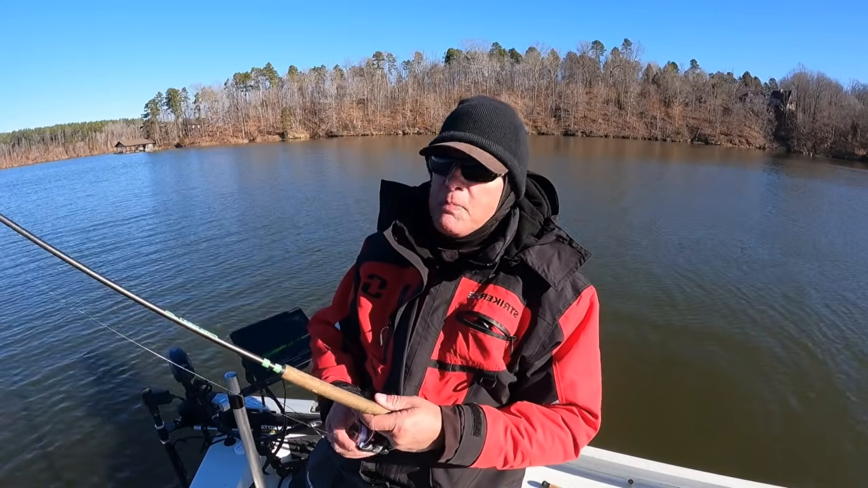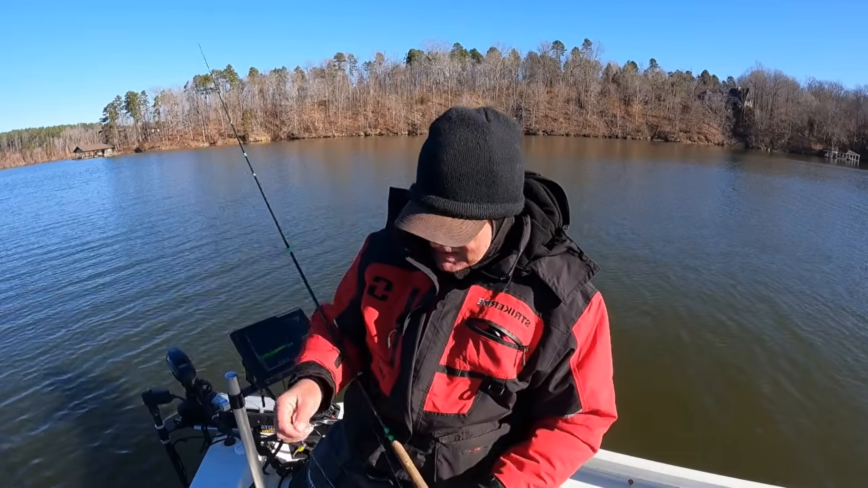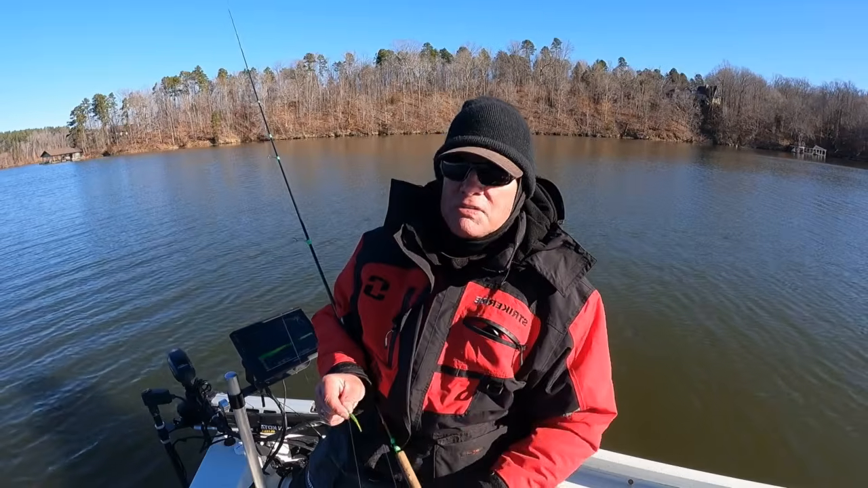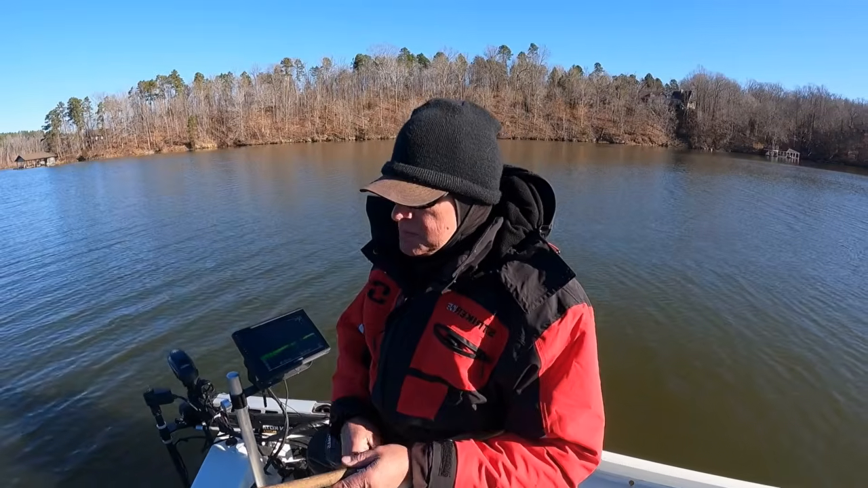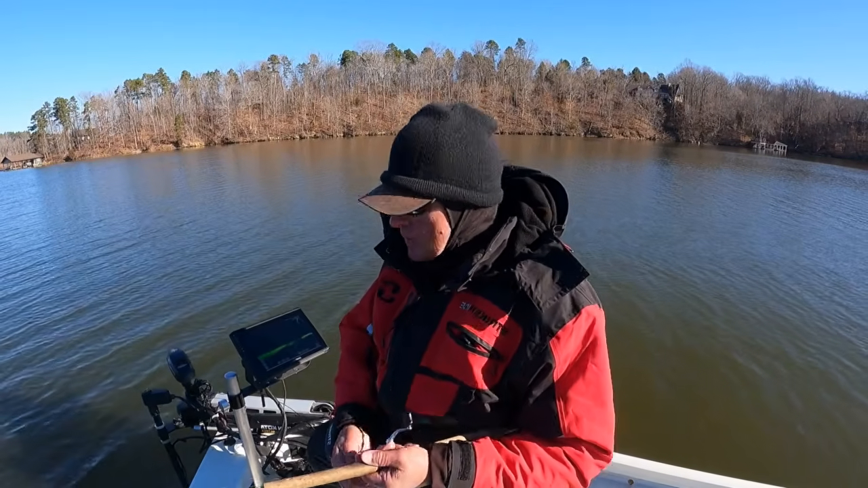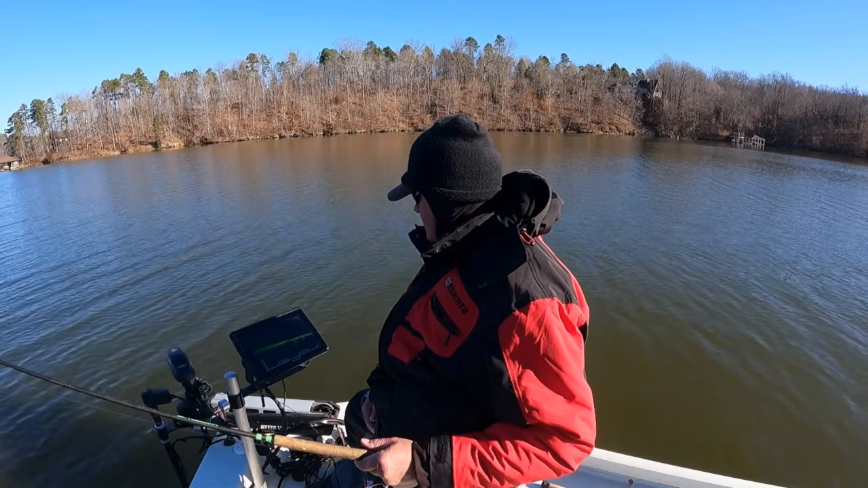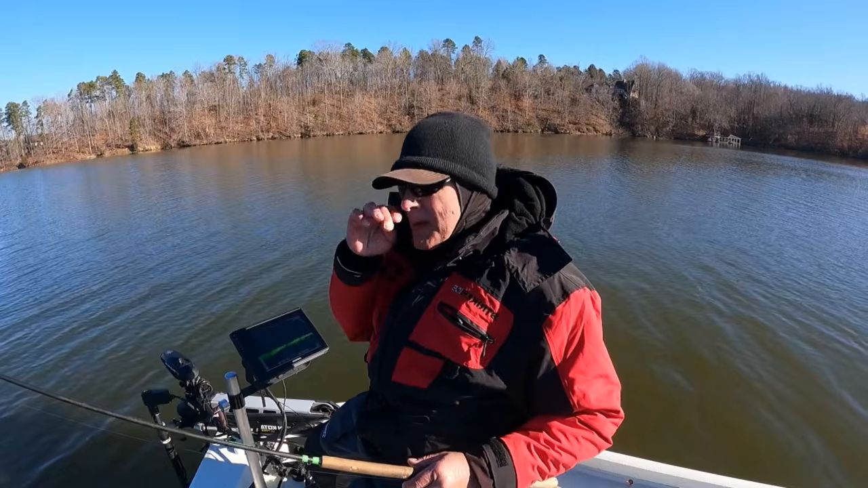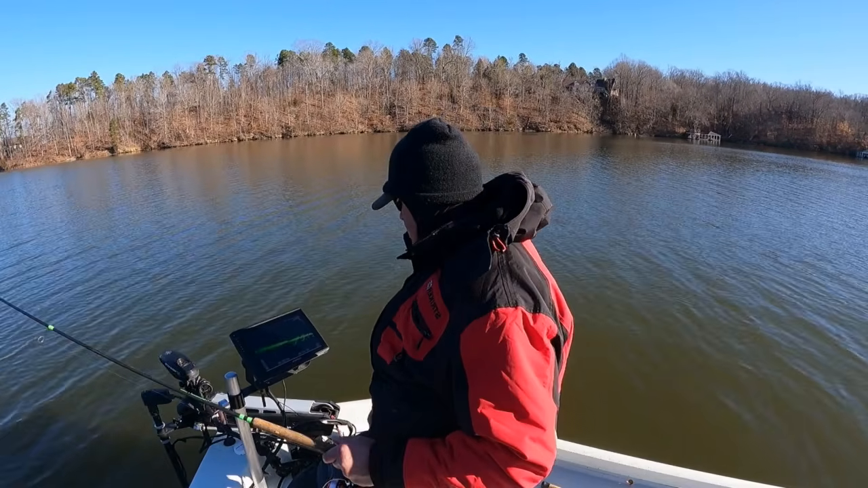I haven't got my new baits yet. We're gonna go fishing here in a couple of weeks. And I still have some of the test colors we've been testing throughout the fall and in the winter. Since they changed the belly on that particular color, which he sent me a picture that really looks good, y'all.